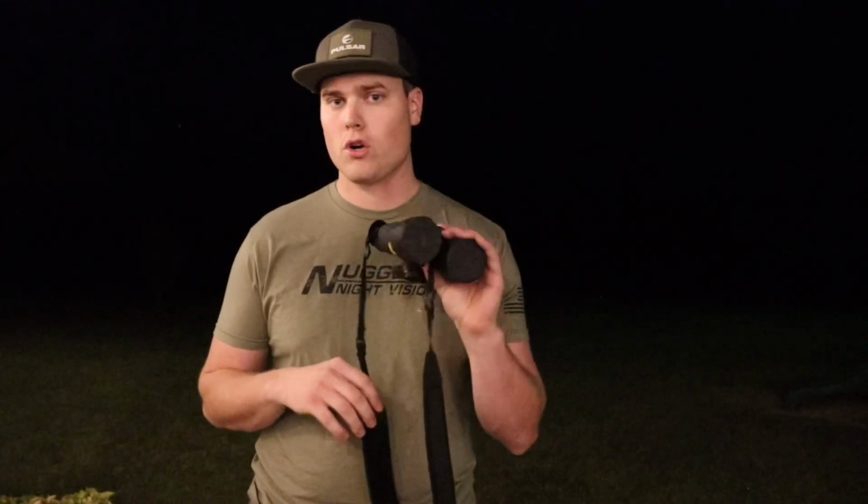Awesome units. Highly recommend, especially if you're doing a lot of coyote hunting, but even if you're pig hunting in Texas, these things are great. If you're sitting up in a deer stand, you're really looking long ranges, these things are going to be phenomenal. If you're walking up to pigs, they're very handy. You get both eyes, you really get that wide field of view. So check them out. They're worth the buy.